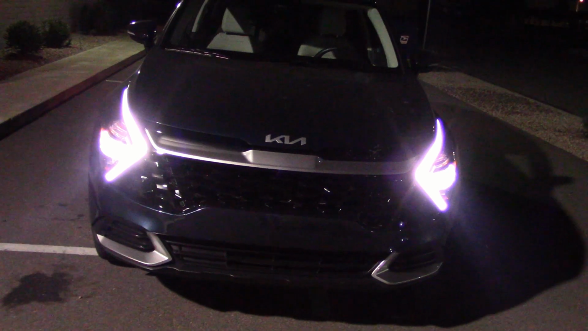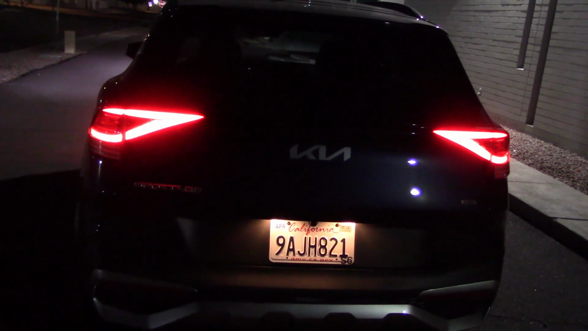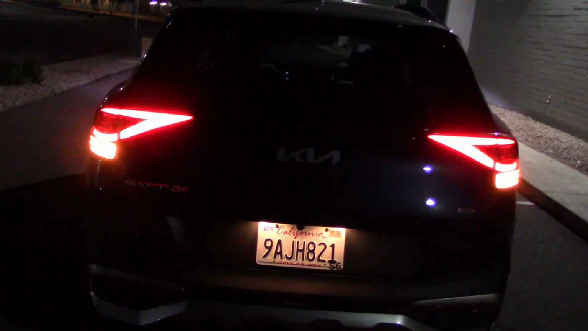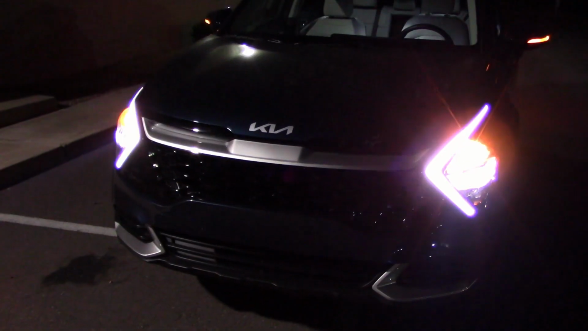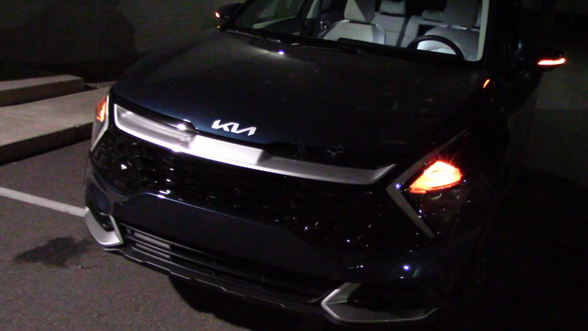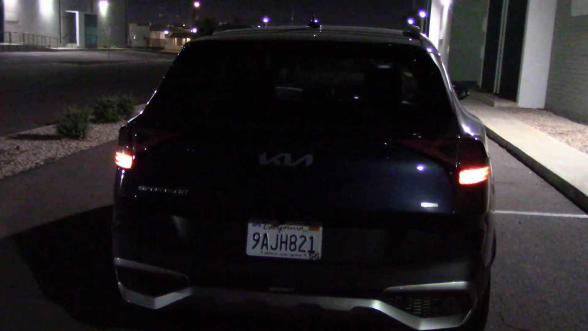Definitely unique. And here's the rear. Emergency flashers, not very large or very bright. Not with the taillights on anyway. Got them on the side view mirror. Yeah, the headlights are drowning them out. Headlights off, much better. Same with the rear.